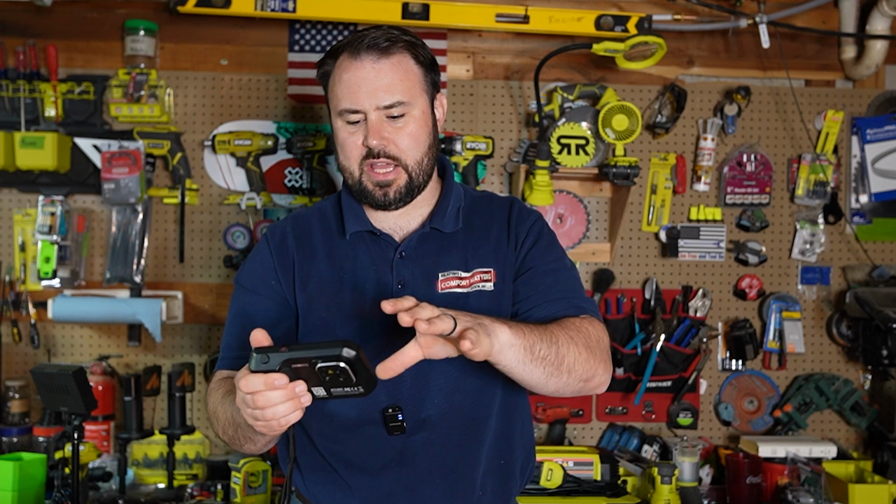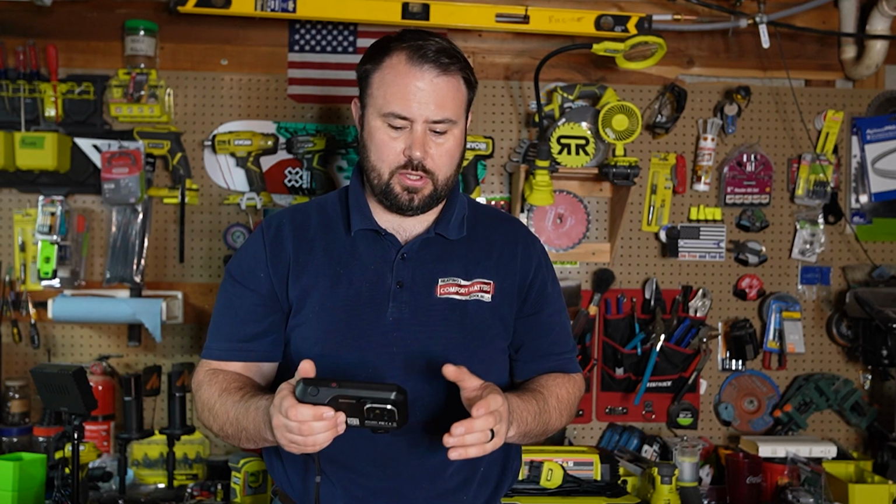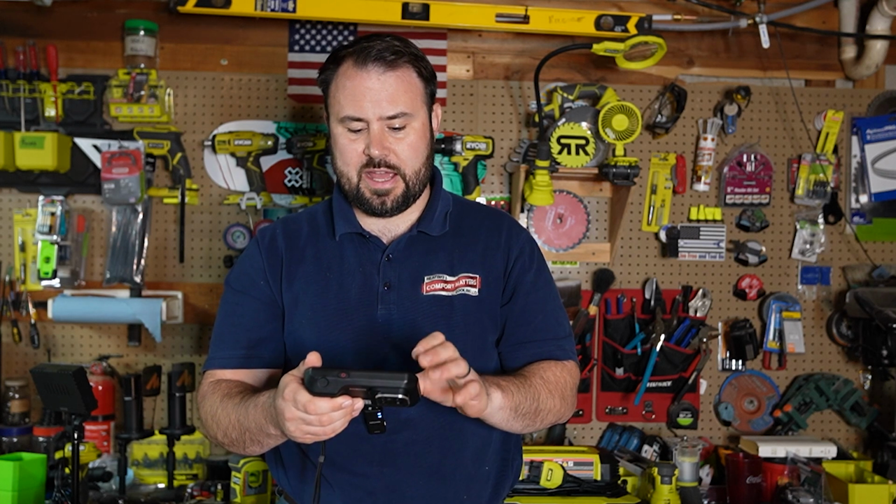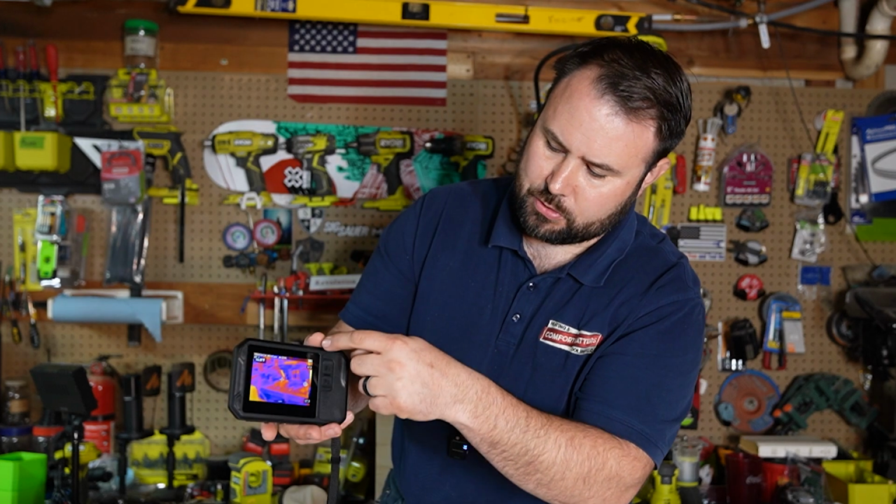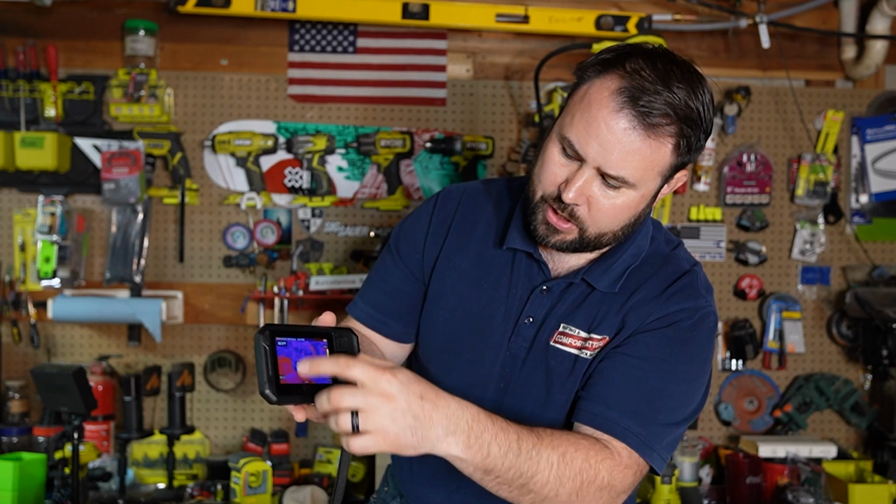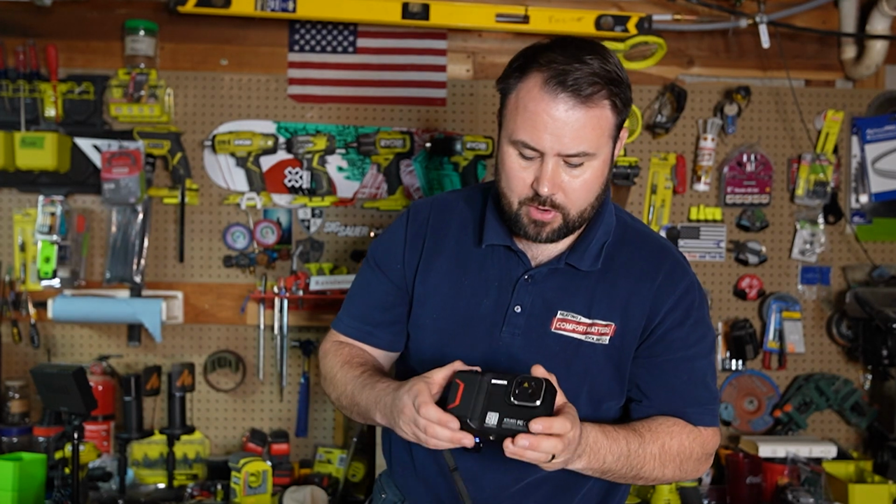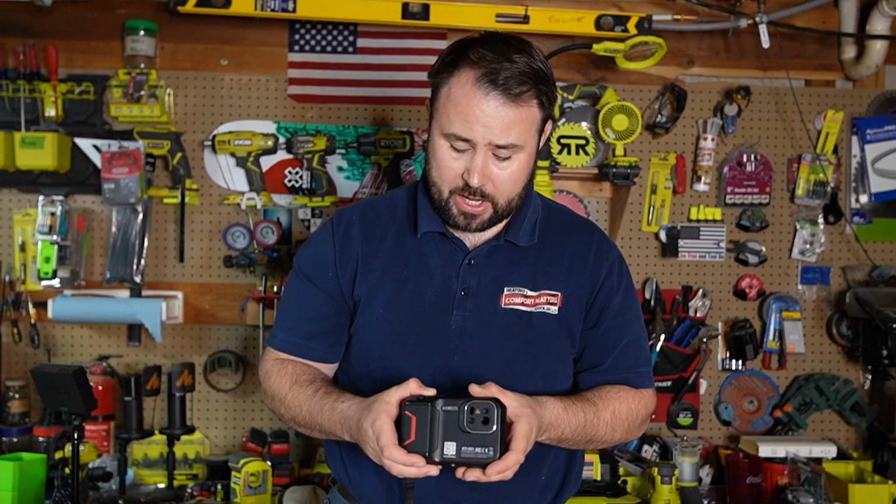All in all, it's a great thermal imaging camera with so many scales, so many different ways to take a look at things. It is a standalone device, so you don't have to worry about really anything that you would on your phone, but it also has a big screen. So it's not like the ray guns where it has a little screen. This actually has a pretty big screen, and all in all, this really is a great alternative to some of the other more expensive brands.